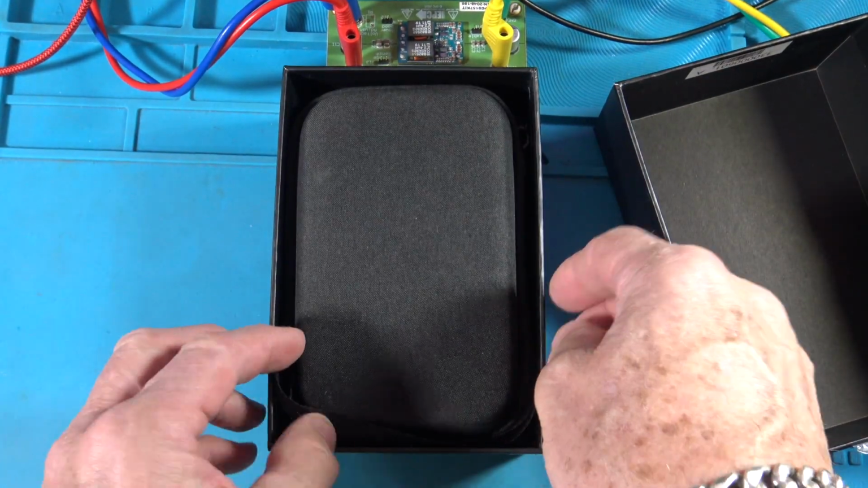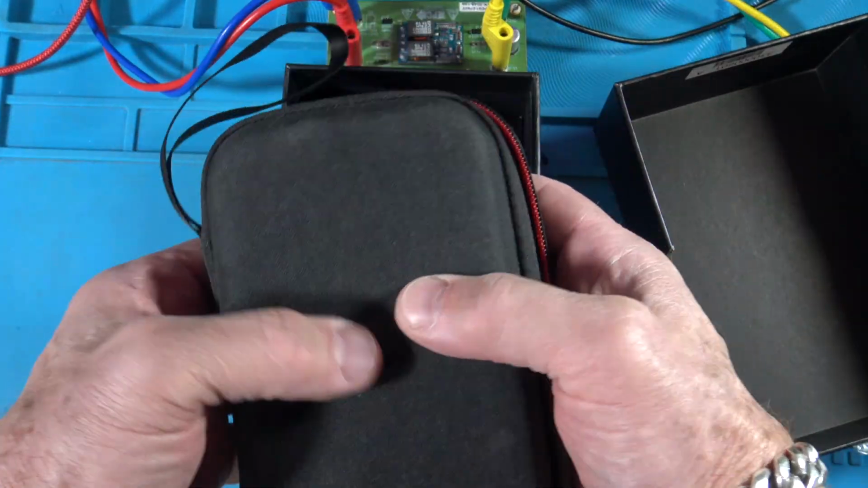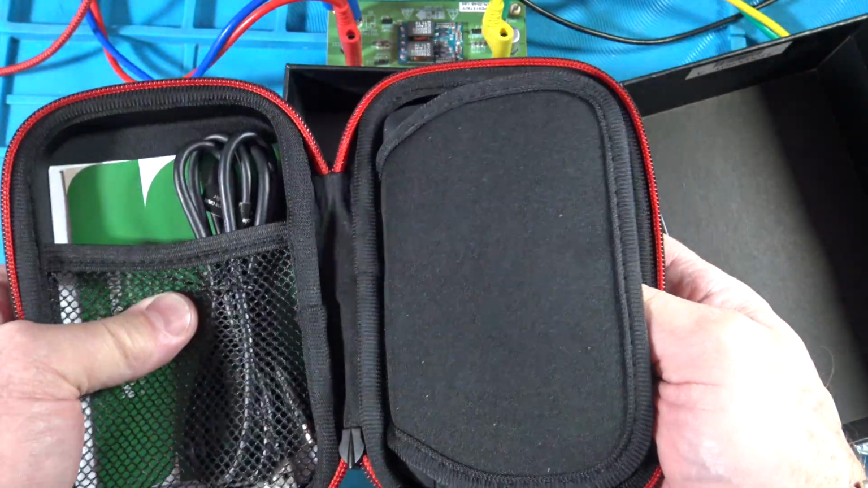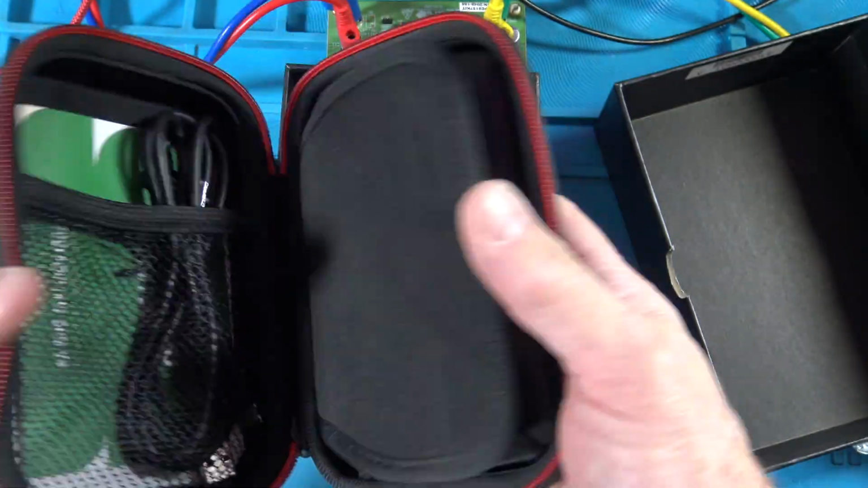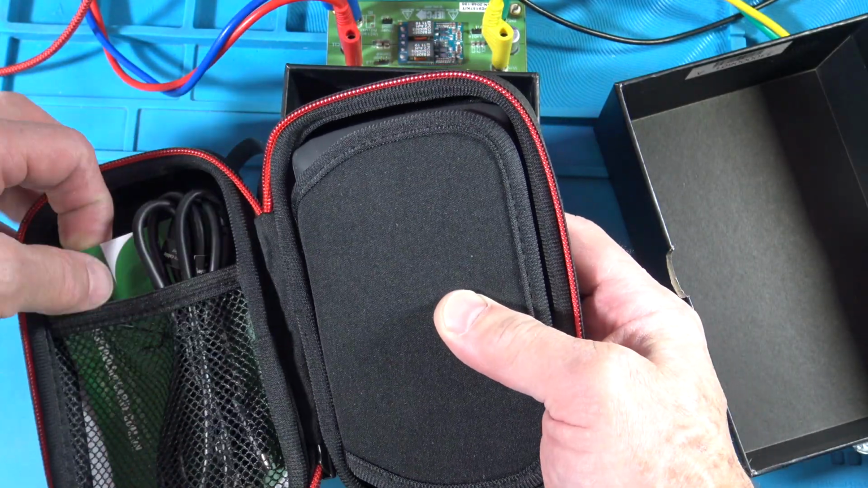Packaged nicely, as you can see. Now, right out the gate, you see this nice hard soft case, or soft hard case, I call them. They're hard, they're firm, they're protective, but yet they're soft, kind of squishy. Plenty of room to put everything in here. You can see that. Now, you get a charging cable.